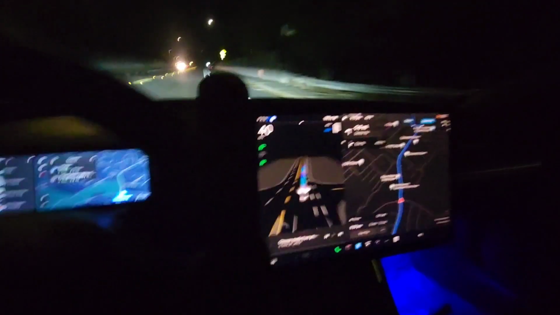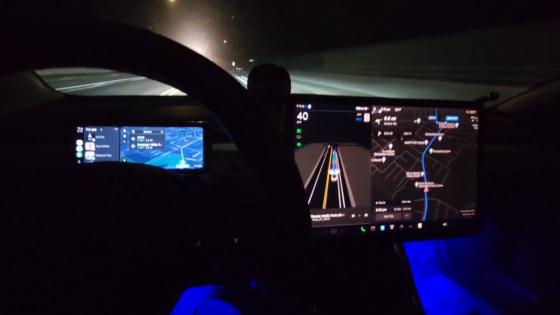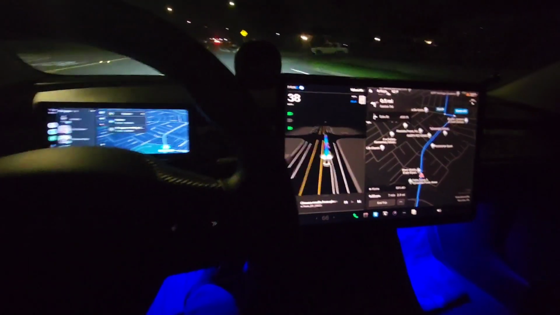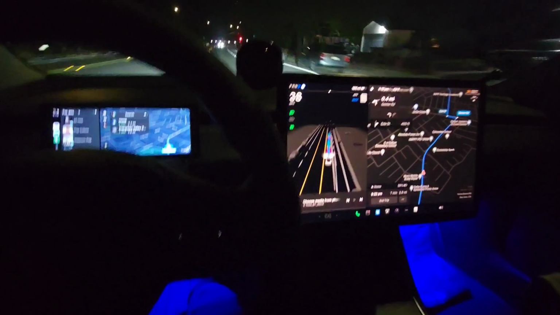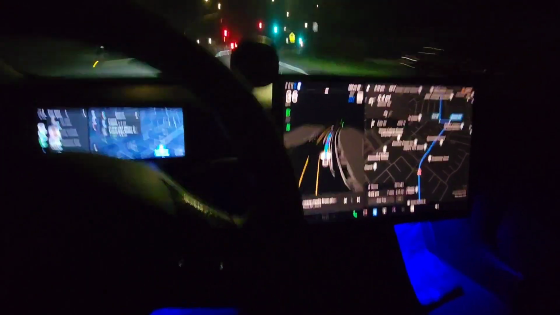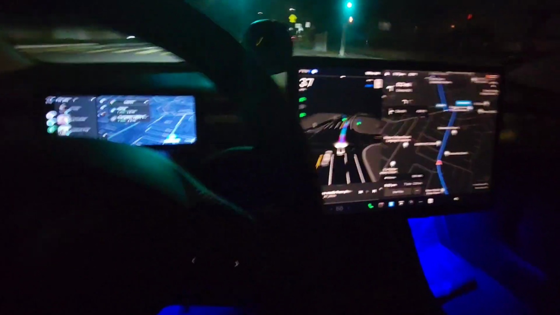Right, just got a little prompt there to pay attention. But so far I'm impressed. Not just the fact that it's been handling this curve so well, but also the fact that it hasn't disengaged, not once, even though it reminded me several times to pay more attention and put my hands on the steering wheel.